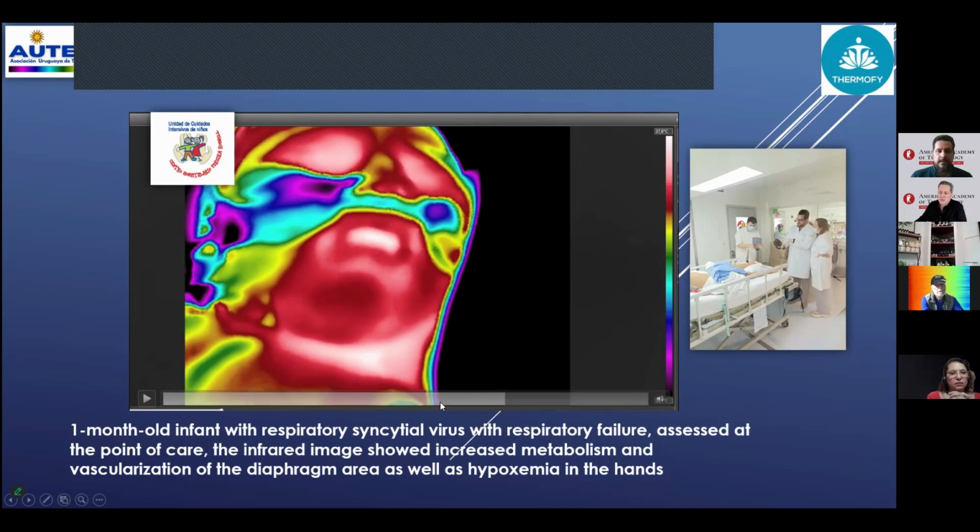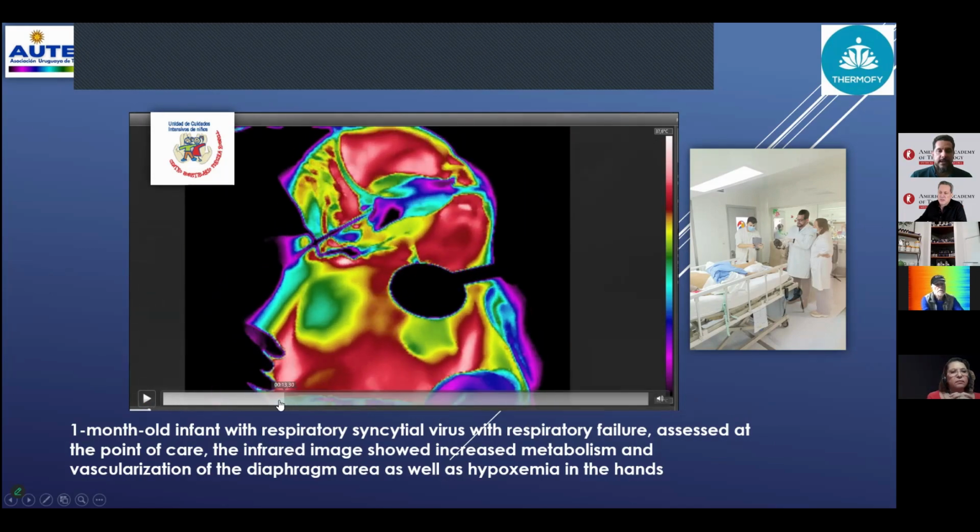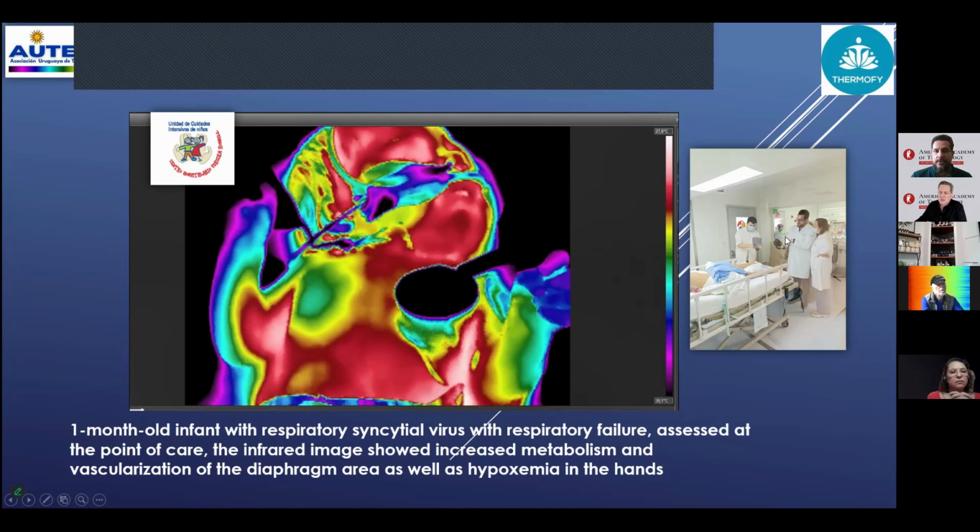See there, the hypoxemia area, and the professor Andrea, her right area, need intubation this patient from resolve the insufficient respiratory and resolve that is okay outcome.